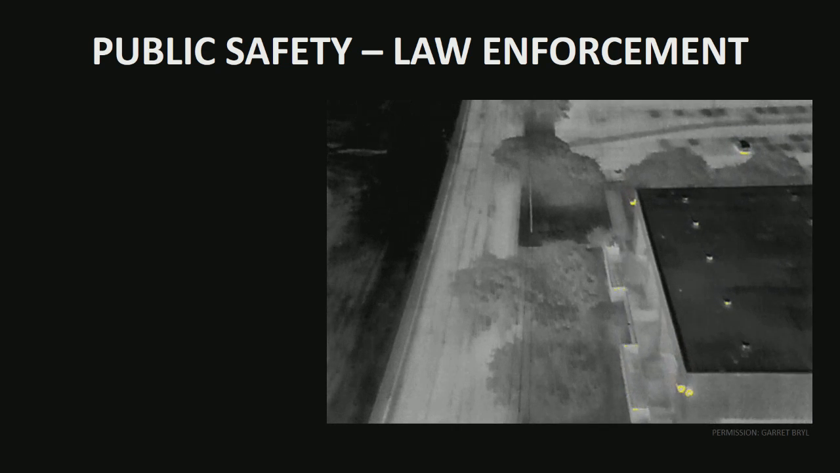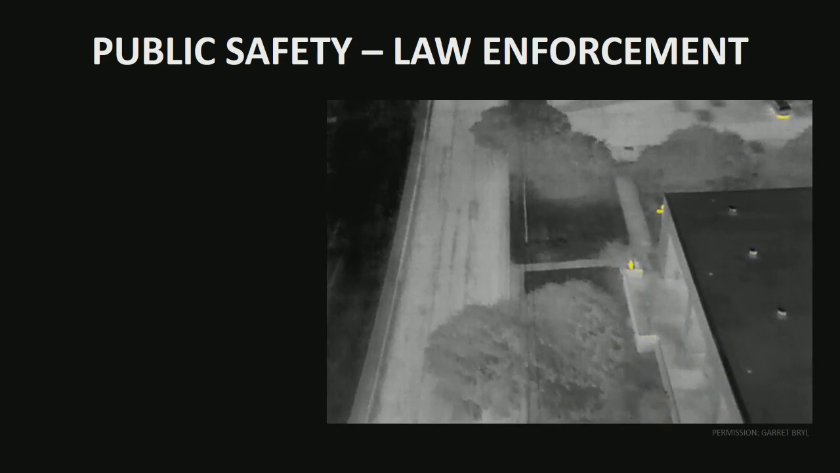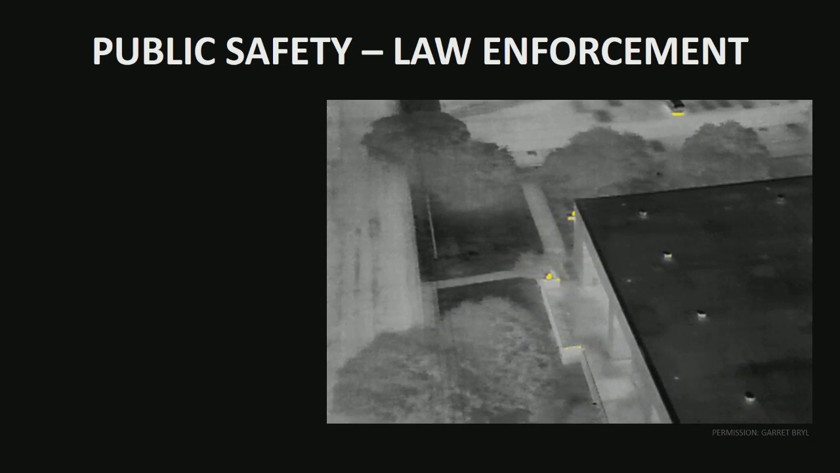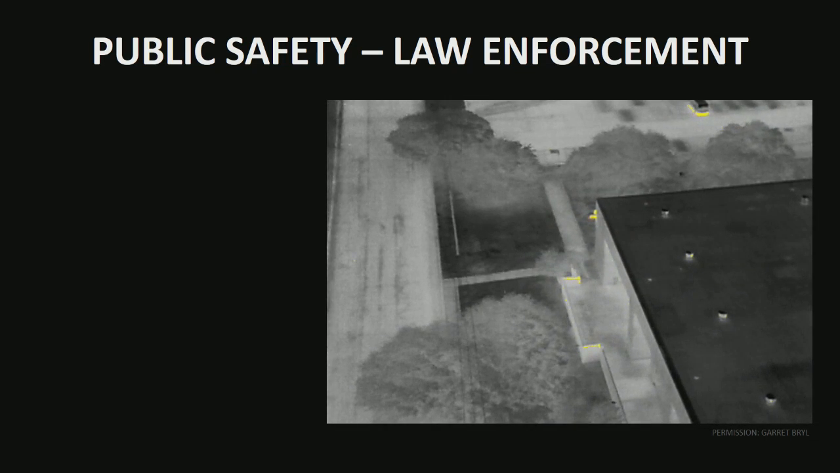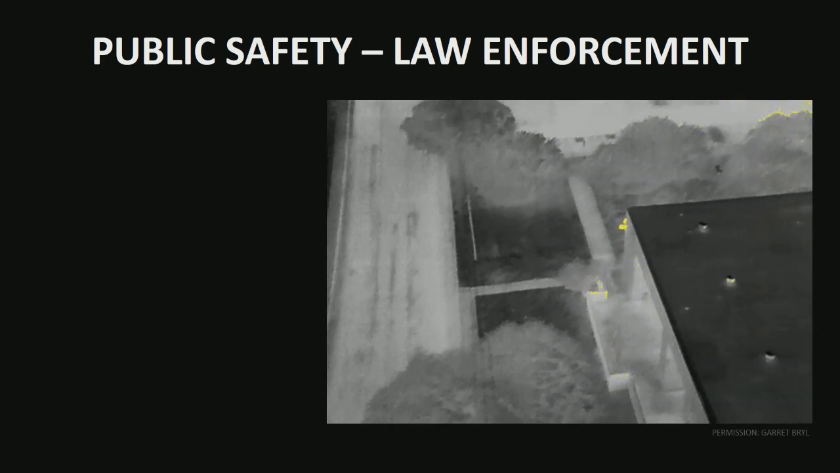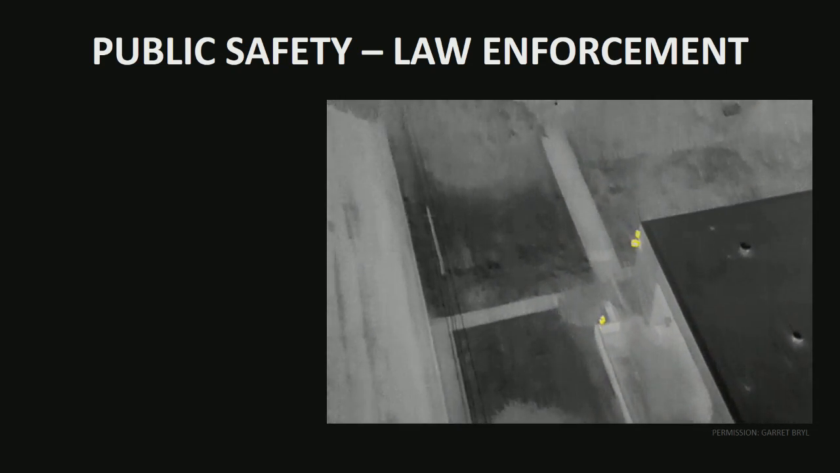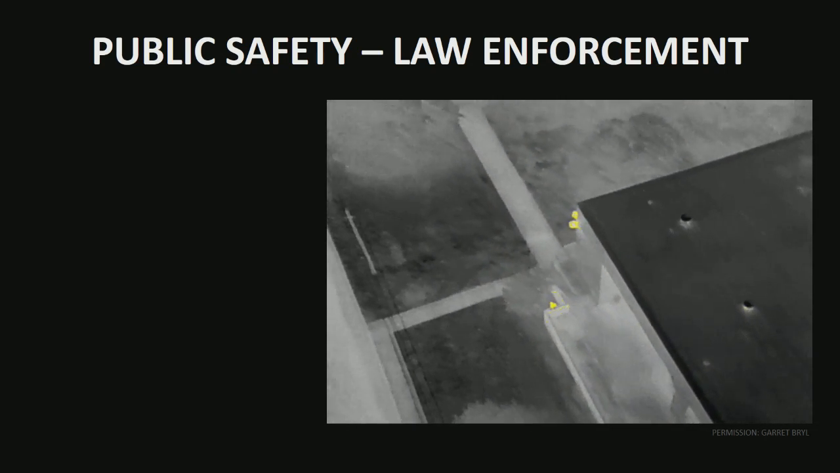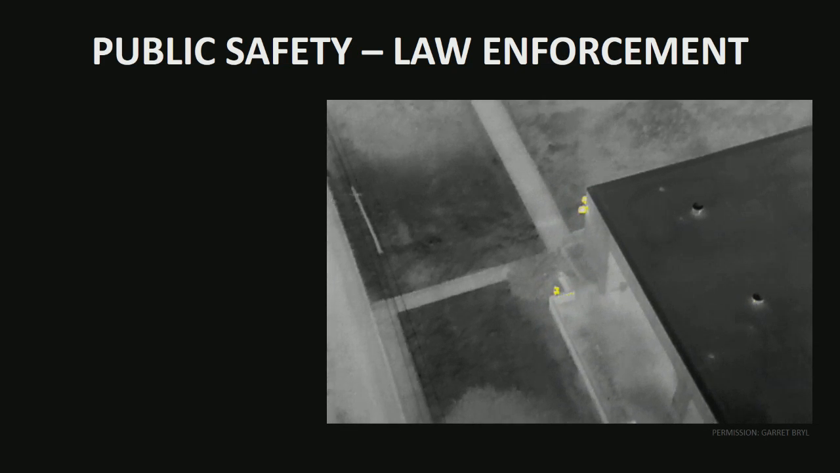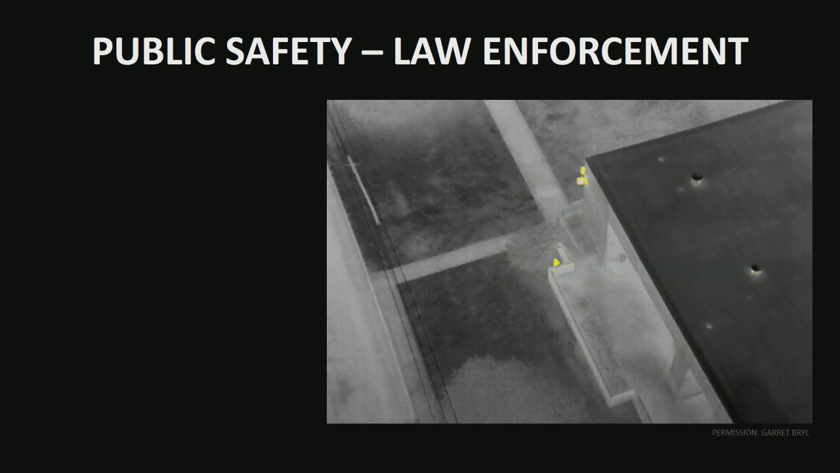So here, this is taking advantage of the drone's unique vantage point. Here you could see a gentleman standing in between a bush and a wall. It might be a tree and a wall, and he was hiding there for quite some time. And so the drone pilot can radio over to the rest of the squad that's on the ground and indicate where he is, and then fly above him. And they're actually shining lights on him, maybe a laser or something, to indicate that he's been seen, so that he's more willing to give himself up. But this could be used as a deterrent and also a way to make this process much easier.